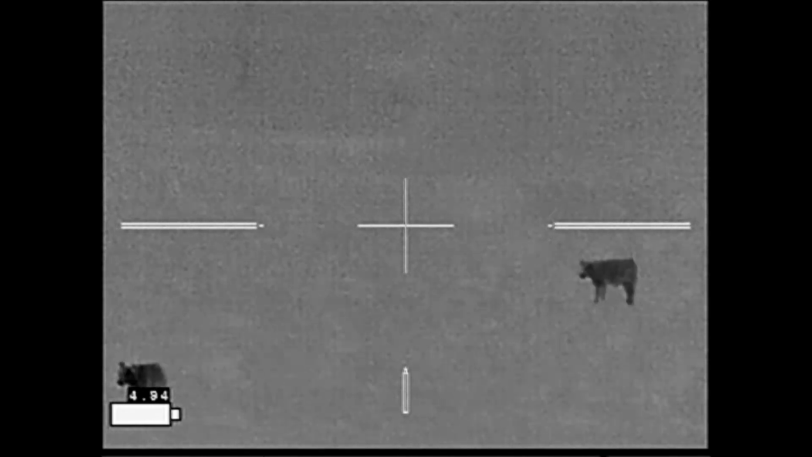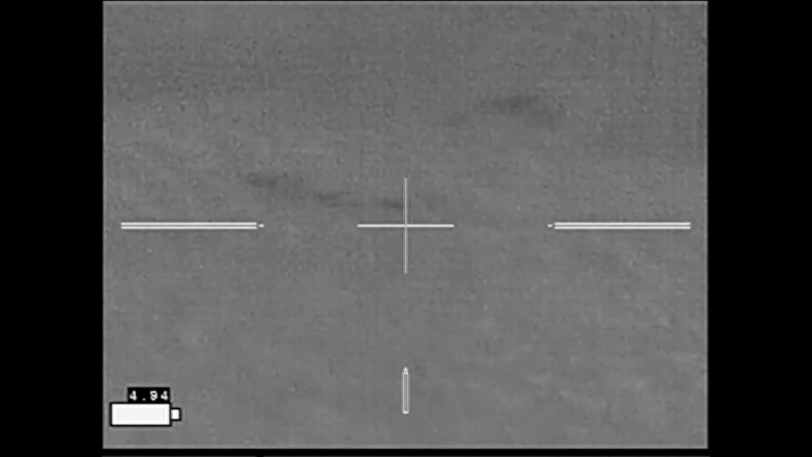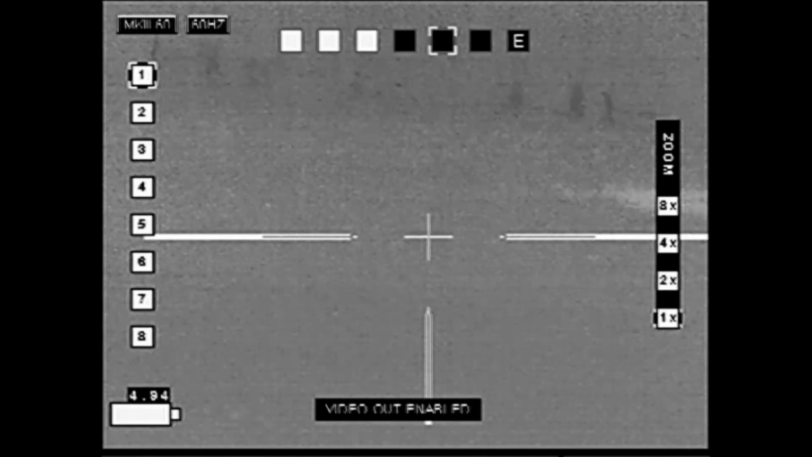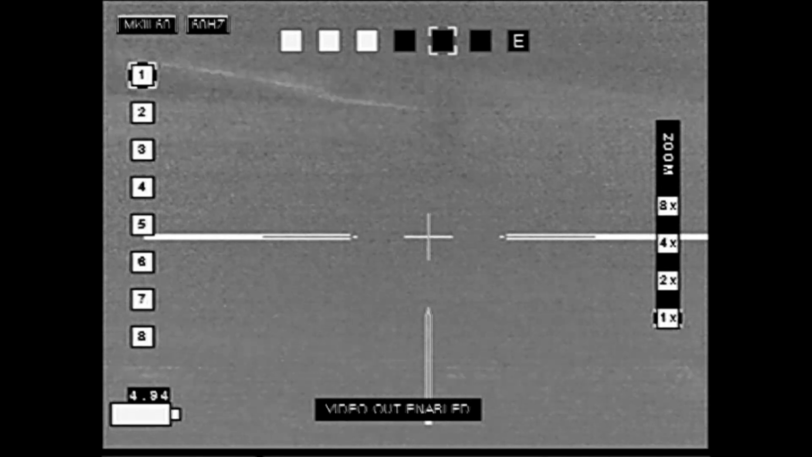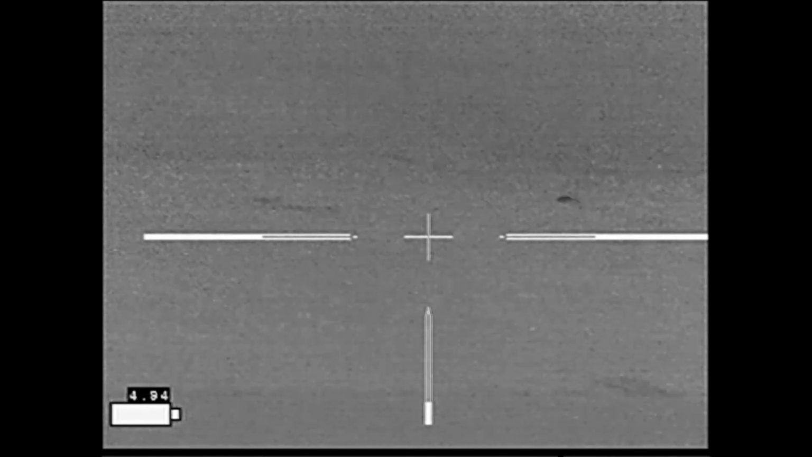I don't see it. Mitchell is tracking on it, and the coyote runs within about 30 yards of us, stops at the collar, and Mitchell puts it down. Where is it? Coyote running over to the right. After the shot, the original coyote took off running for the creek bottom.